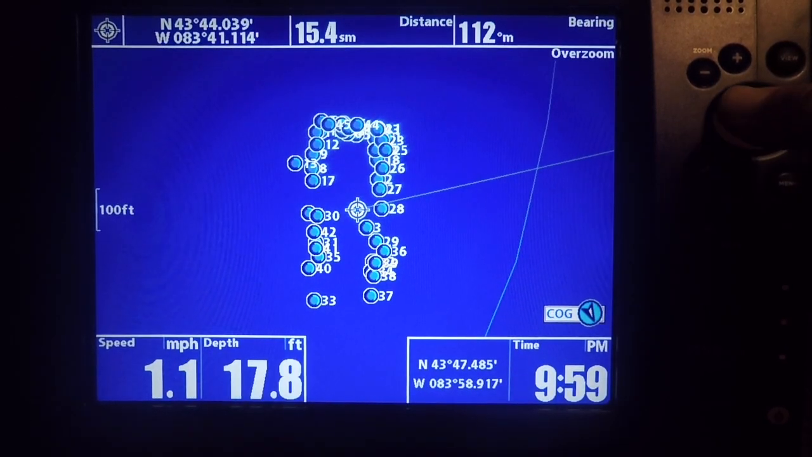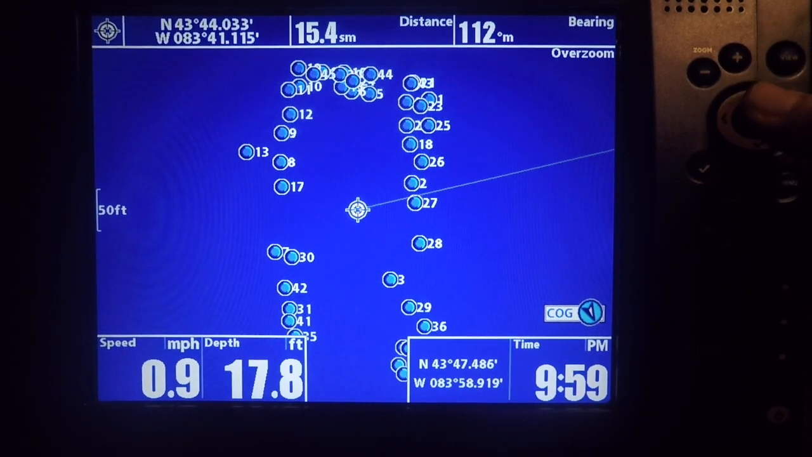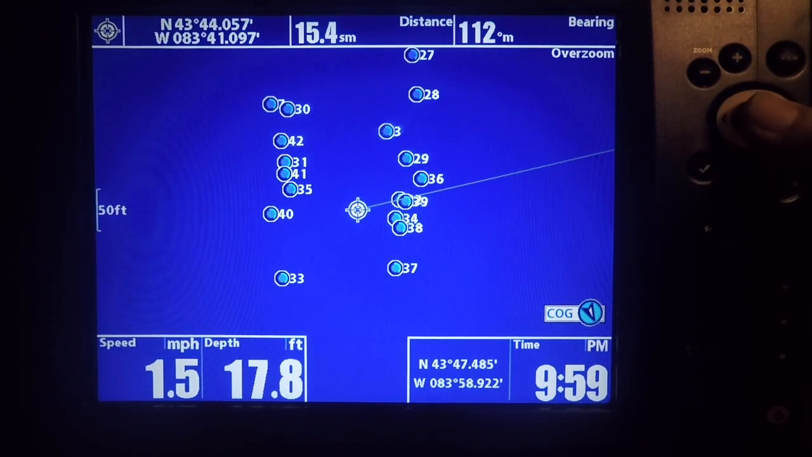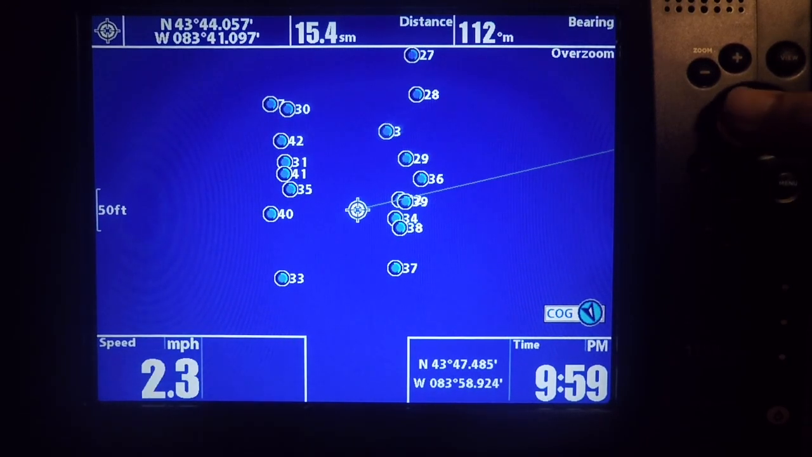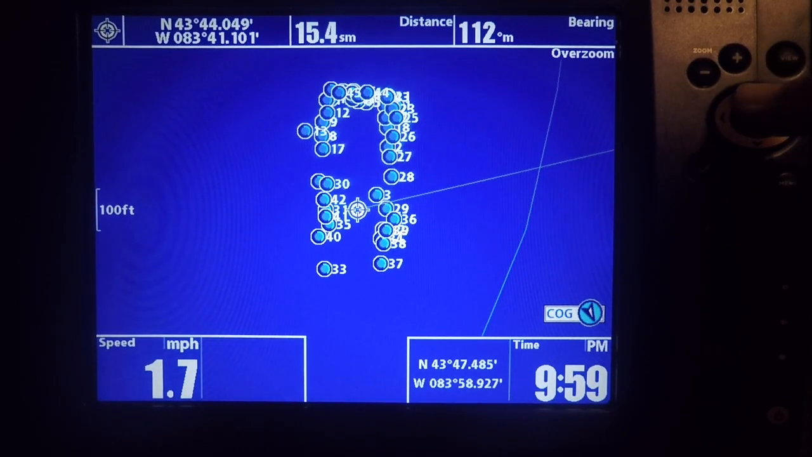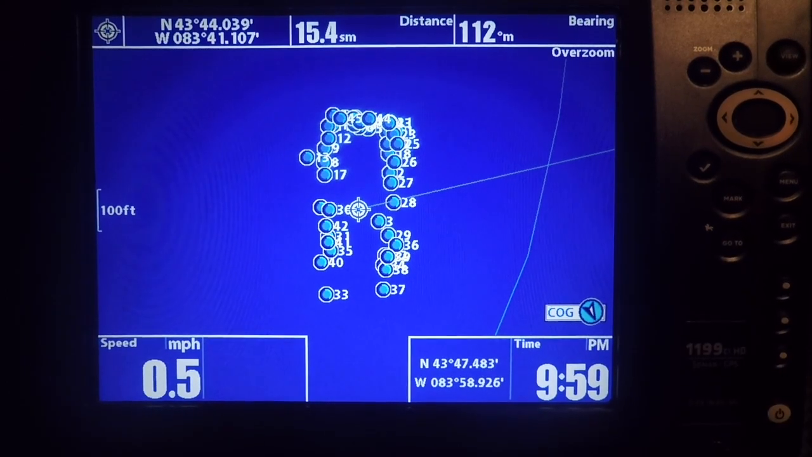It doesn't matter what order you do it because they're all geo-referenced. They're GPS points. So they're going to line up regardless of when you took them or what direction you were going. That's the beauty of side imaging. It's referenced to GPS. So those are all the waypoints, and I'm going to give you guys all four corners, so at least you'll have the basic shape of it.